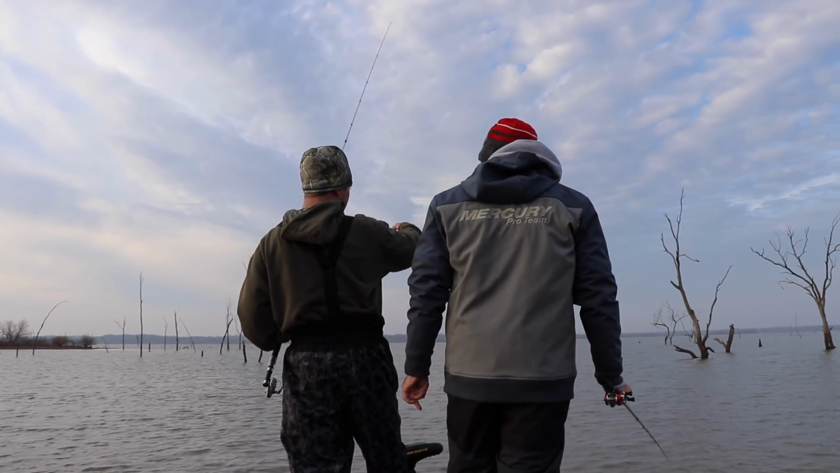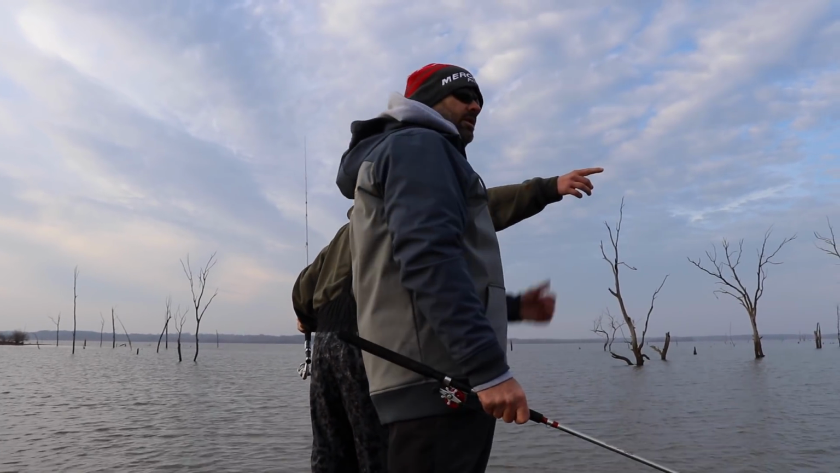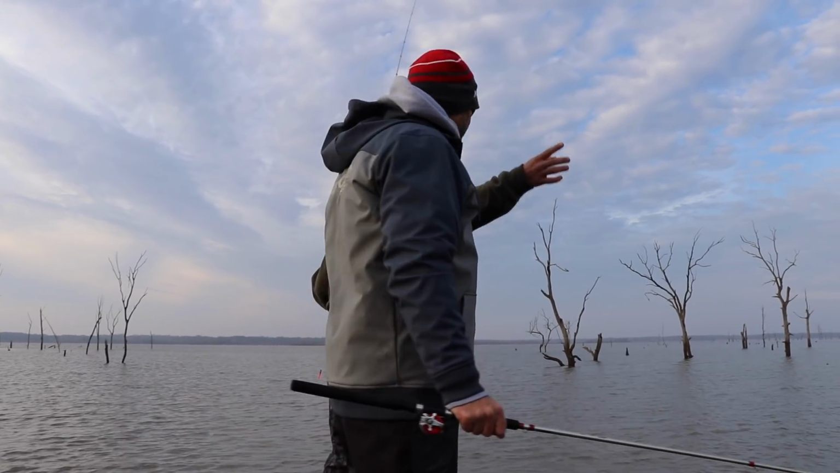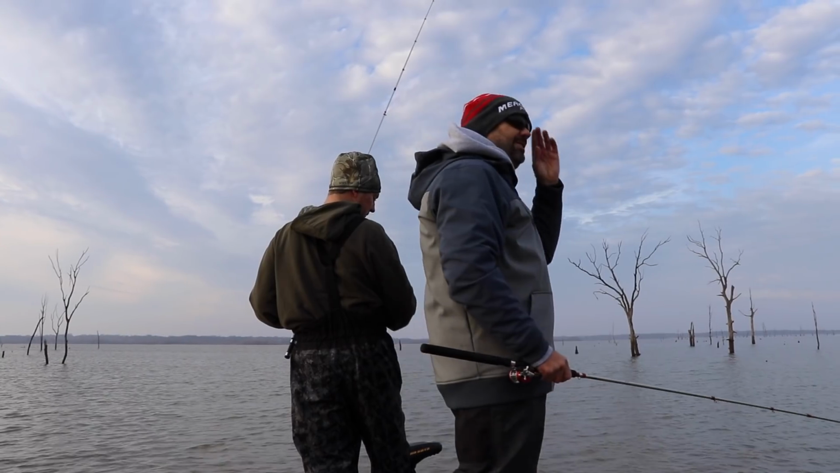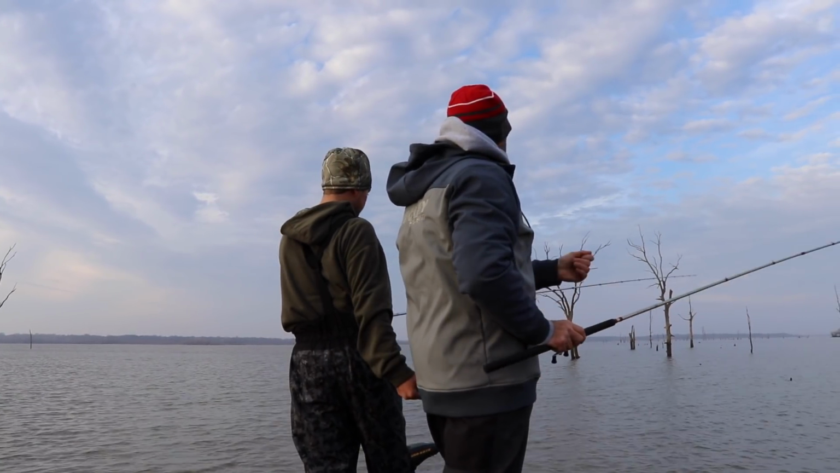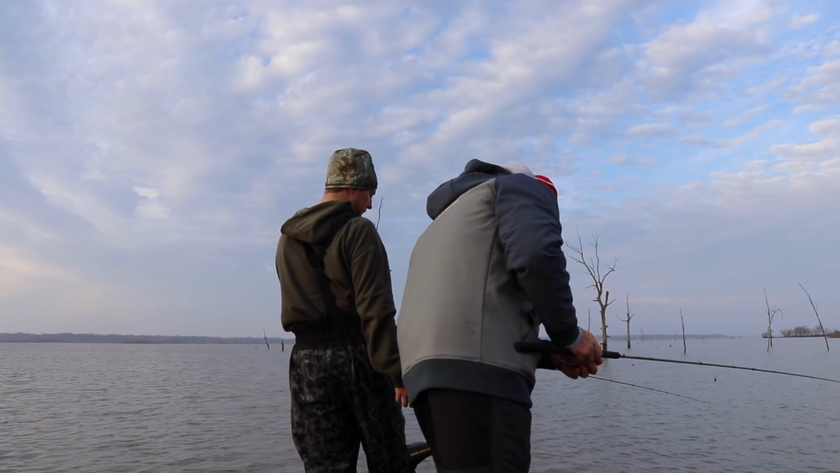Yeah, those trees are hammered. They've got crap all over them. Oh yeah, there's some good bed up there on that tree, a good bed on the next hedge tree. And there's a bunch of big things there. I'd never really go past this right here. Like this big. I like that flat out there, even when they're spawning up there.